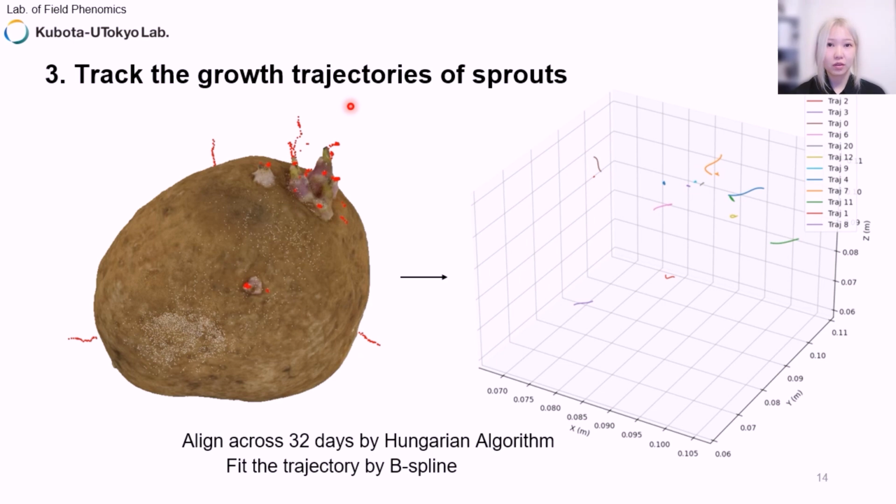Then I use the B-spline to fit the trajectories of the sprout tips, resulting in smooth growth trajectories for each potato sprout. Once we have these growth trajectory maps, we can calculate a lot of interesting dynamic information from them.